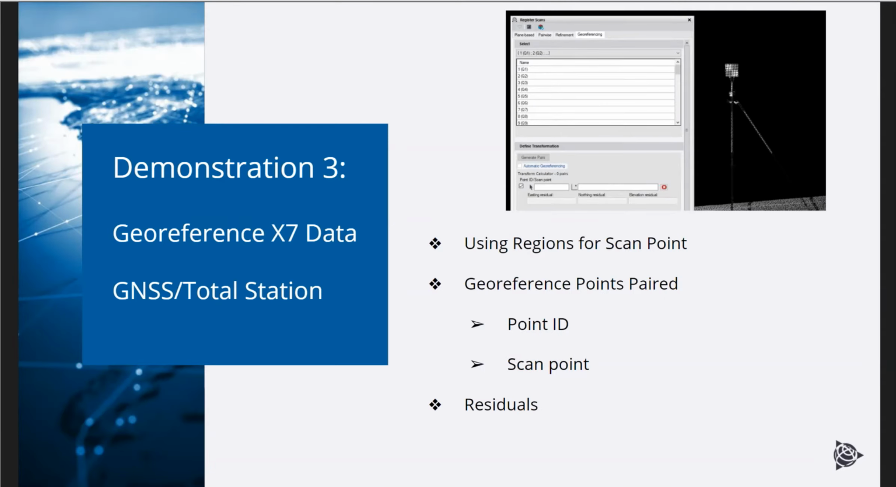Okay, moving to demonstration 3. We'll show the georeferencing data, moving the X7 data to the total station and GNSS. We'll show different methods to do your scan points, but I used flat targets, and then we created regions for the scan point location. Then we'll see the georeference points paired, point ID and scan points, and we'll see the residuals.